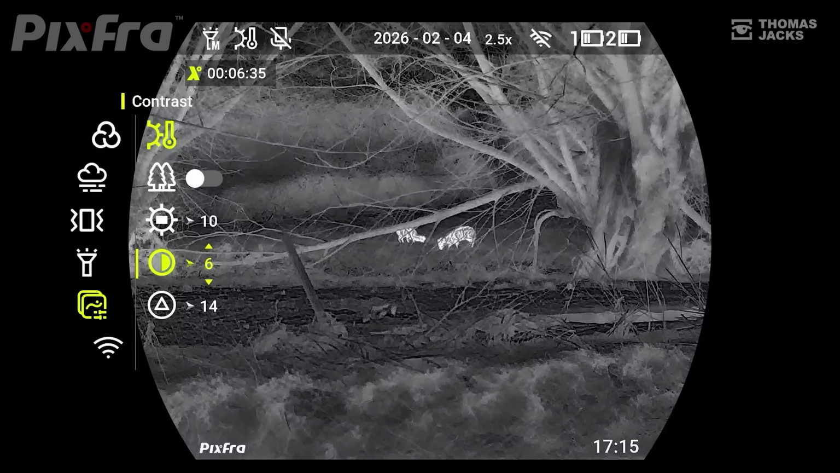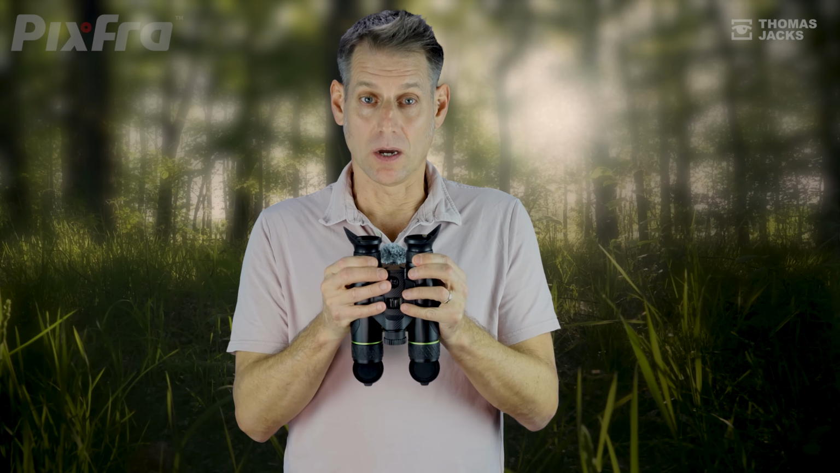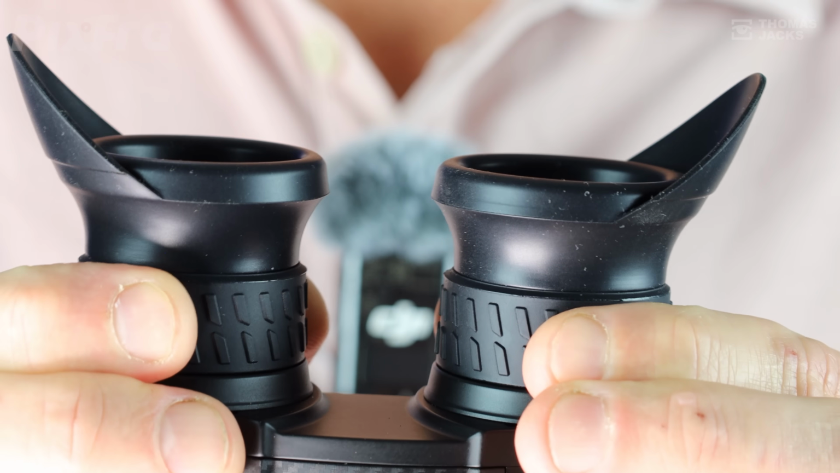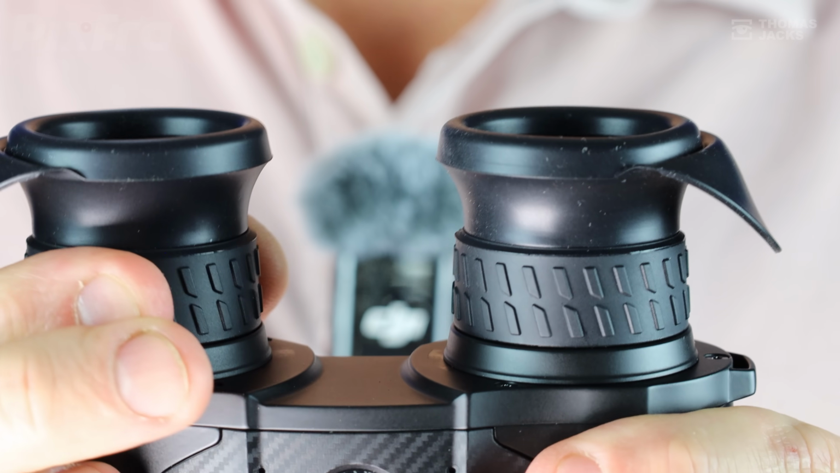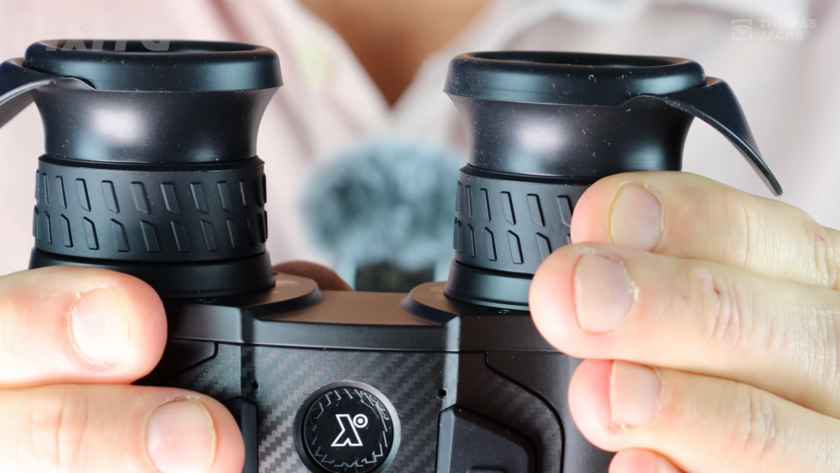Now both of these have got 0.49 of an inch full HD OLED displays that can be simply adjusted to fit your face. You can pop these out of the way if you wear glasses, and the diopter on each lens is adjustable from -5 to +5, which is way more accommodating than some.